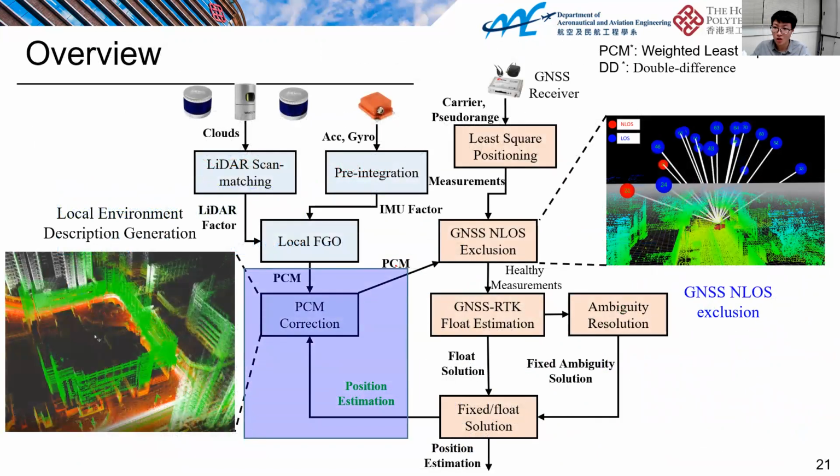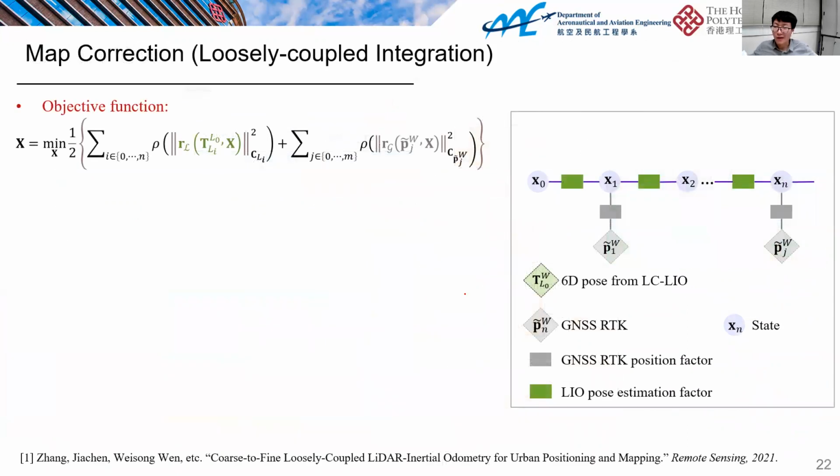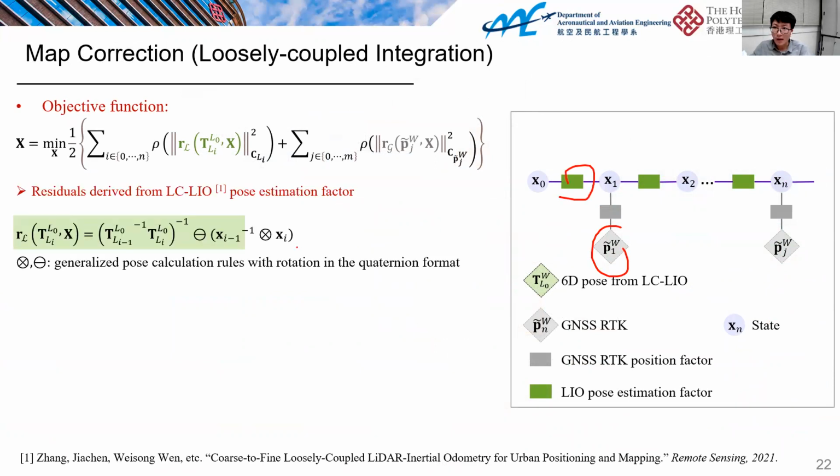Okay, the last step: how can we use the fixed solution to correct the map? After we get the fixed solution, we can use it to correct the map. And here's the LiDAR inertial. Finally, we can derive the cost function like this. Here's the LiDAR inertial, and here's the GNSS-RTK positioning. Finally, you can optimize this to correct the map.